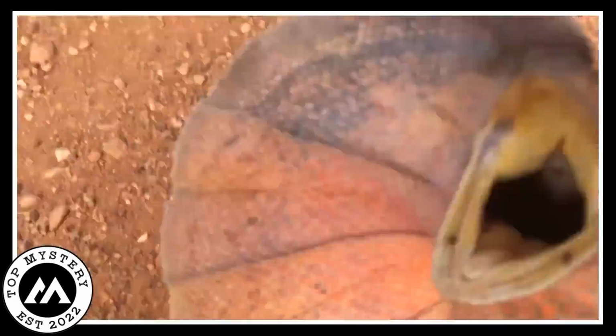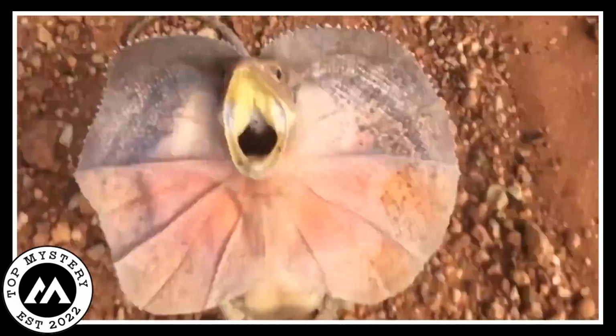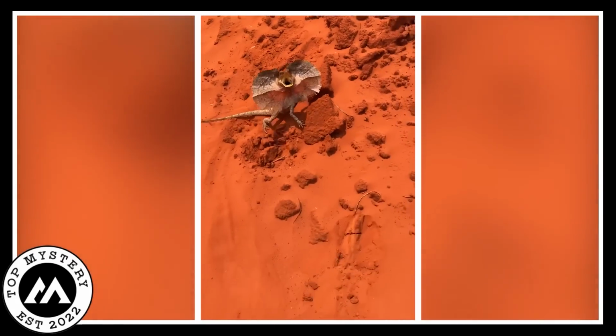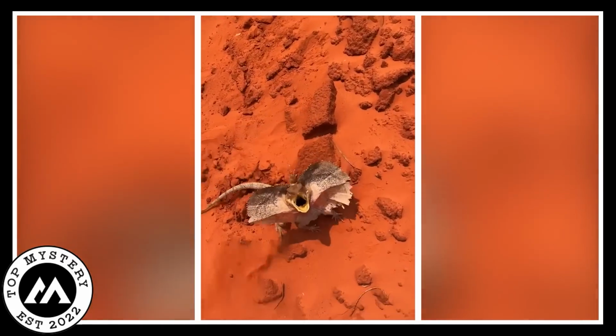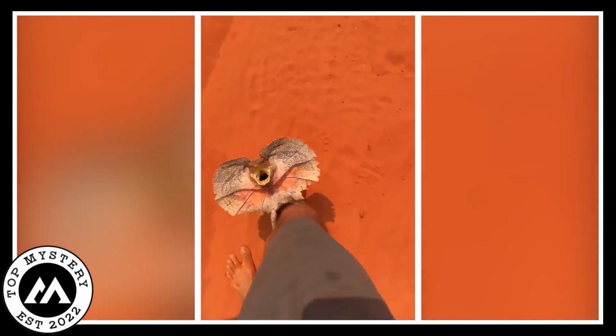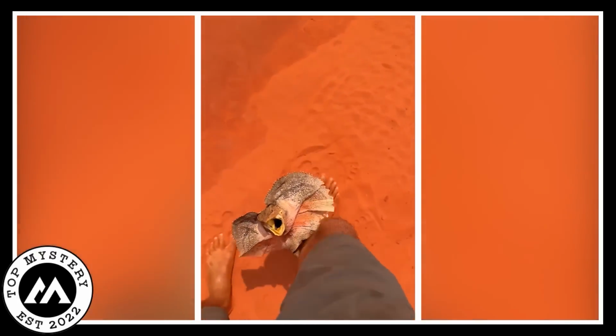The man was interested in this surprise, so he kept recording. He did not know the lizard was getting interested in him. With its frill wide open, the lizard sluggishly moved toward the man. All unforeseen, in the blink of an eye, the lizard jumped and stuck to the man's leg, holding on with its small claws.